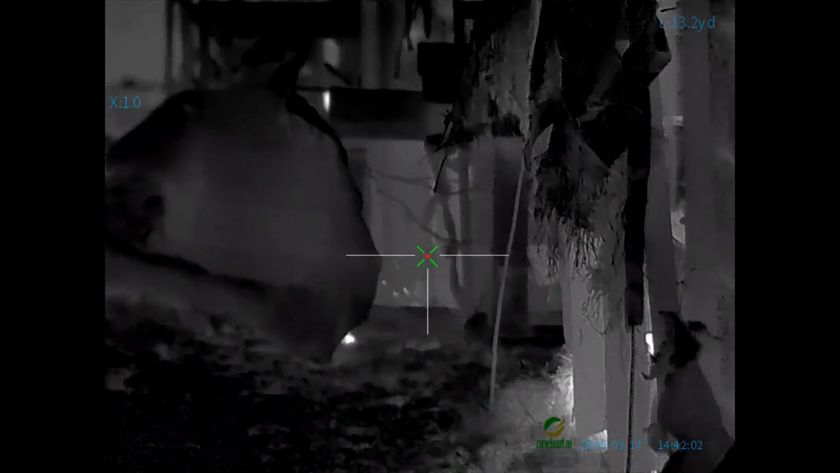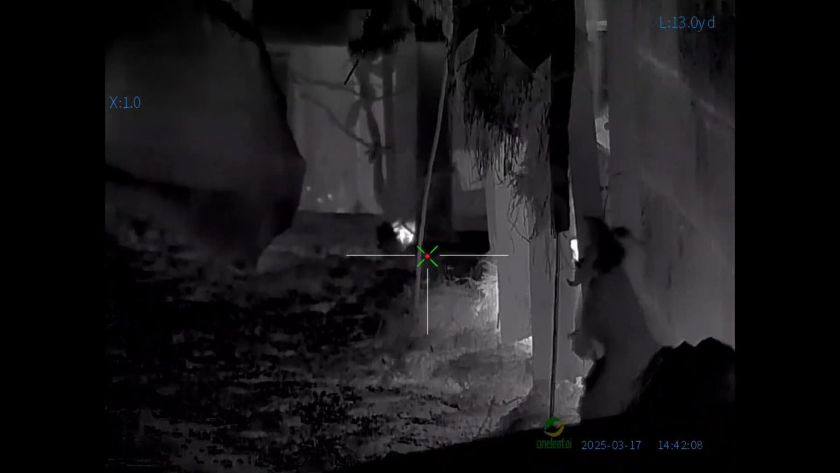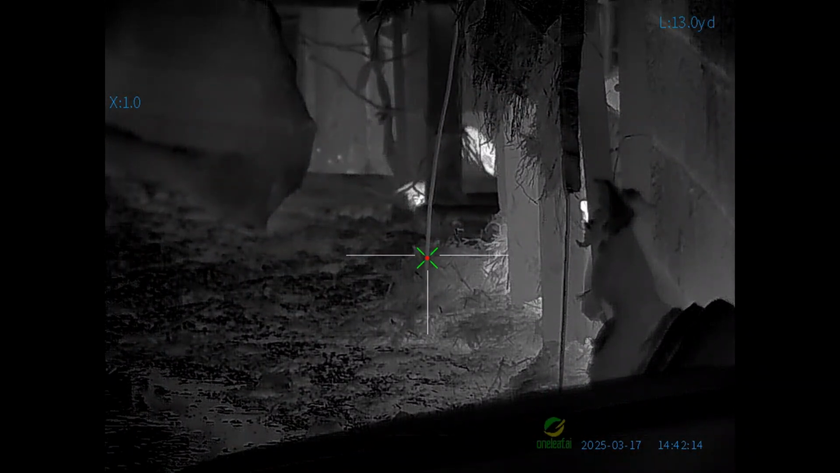Ooh, see the blood pump out of that one then. It's definitely not getting far. Oh, there it is. So gonna get a quick reload.